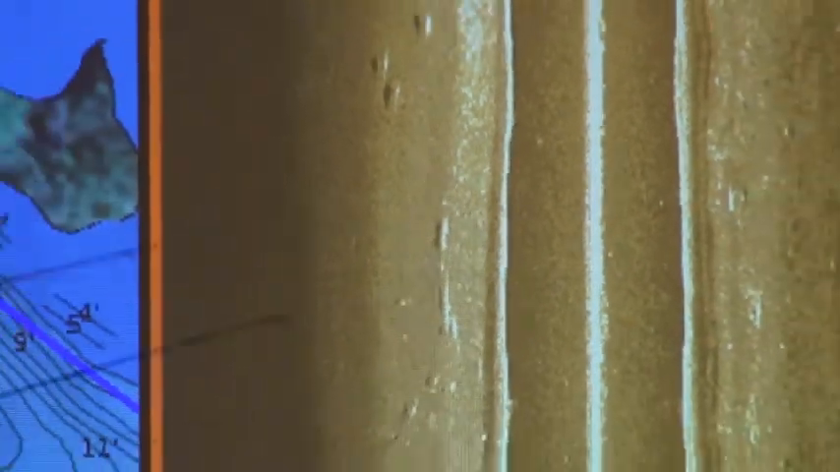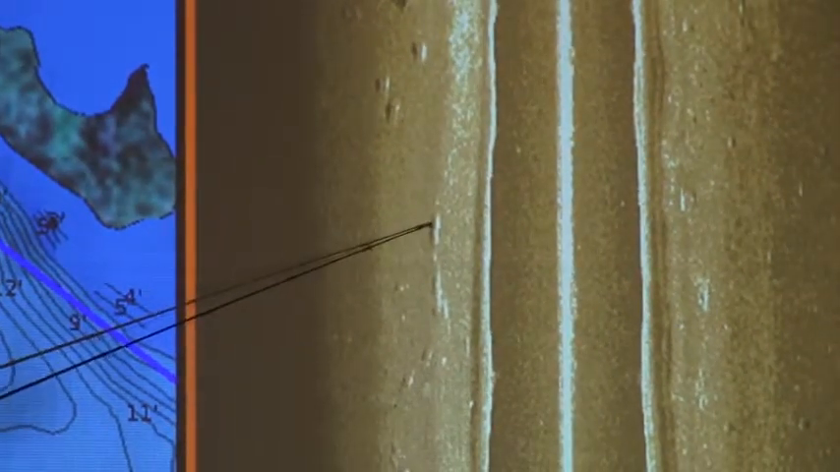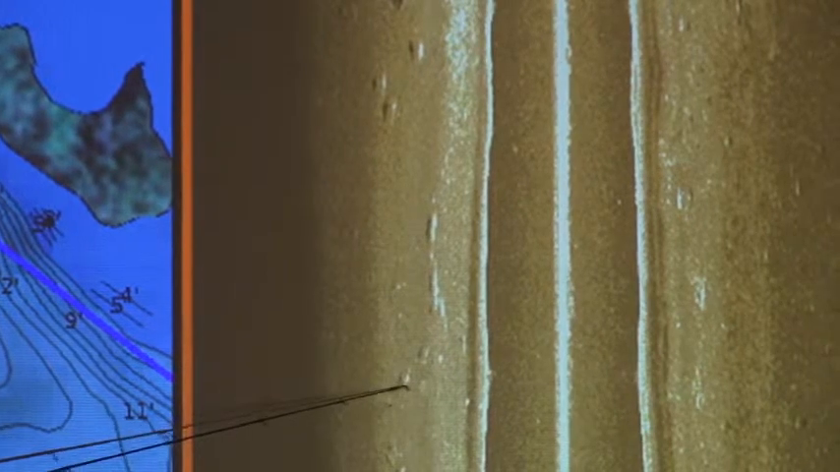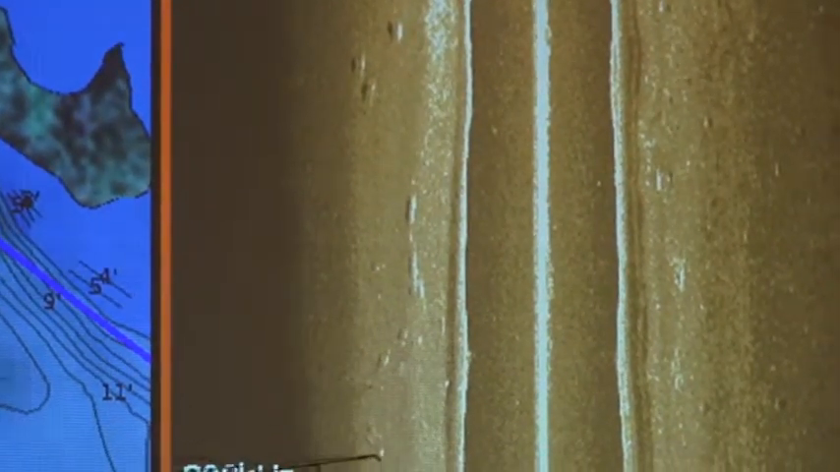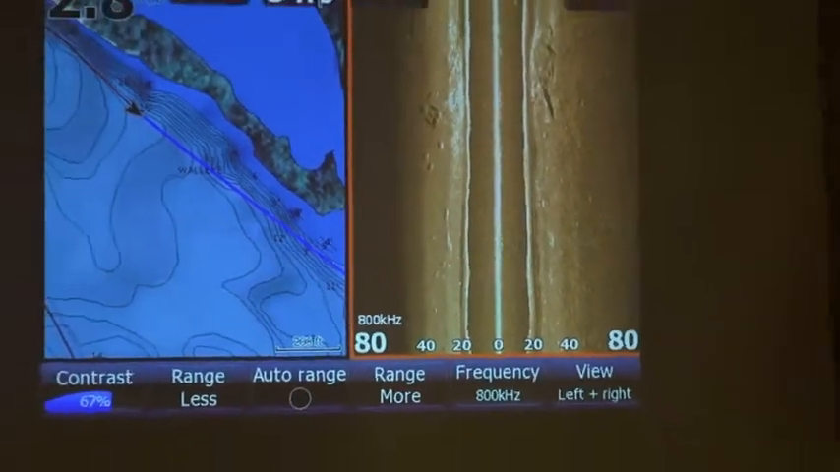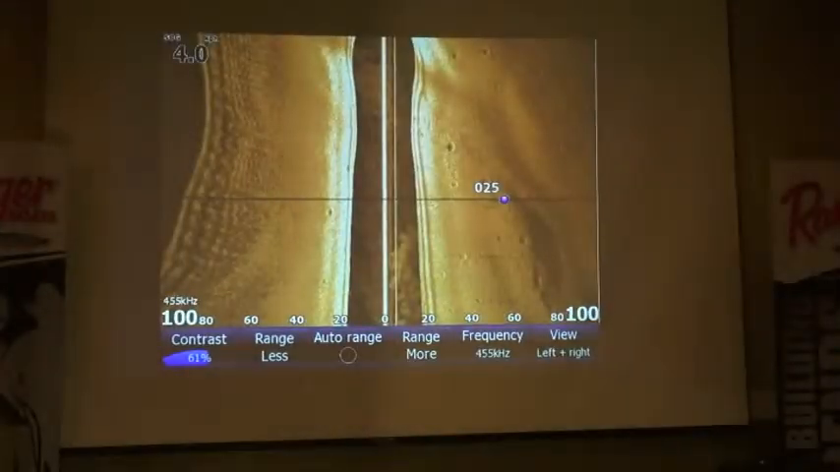When it comes to wood and different rocks and things, it can be hard to tell whether or not you're looking at fish. That's why I don't utilize it a lot for marking fish. I utilize it more for structure than trying to find fish, because a lot of times you have stuff like, is this a rock or is this a fish? Same with that one. It can be hard to tell when you get around structure. So I utilize it mostly for structure fishing than anything else.